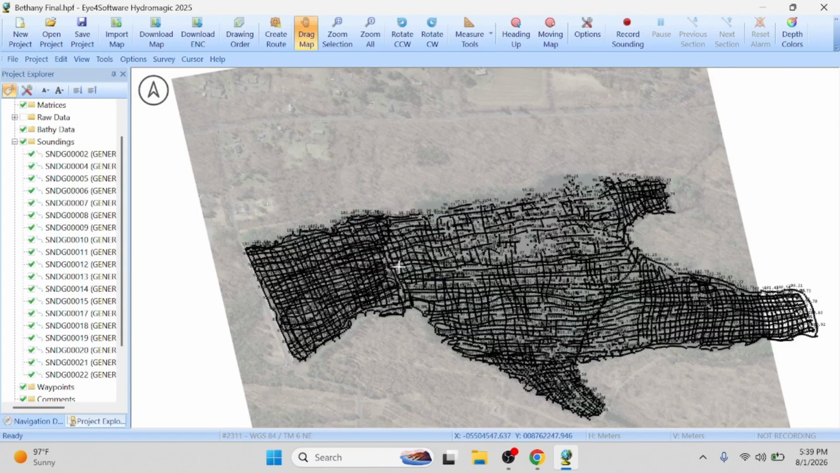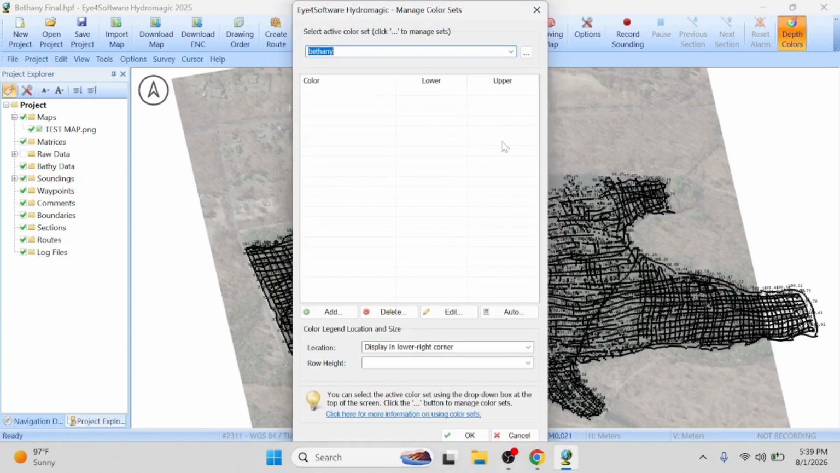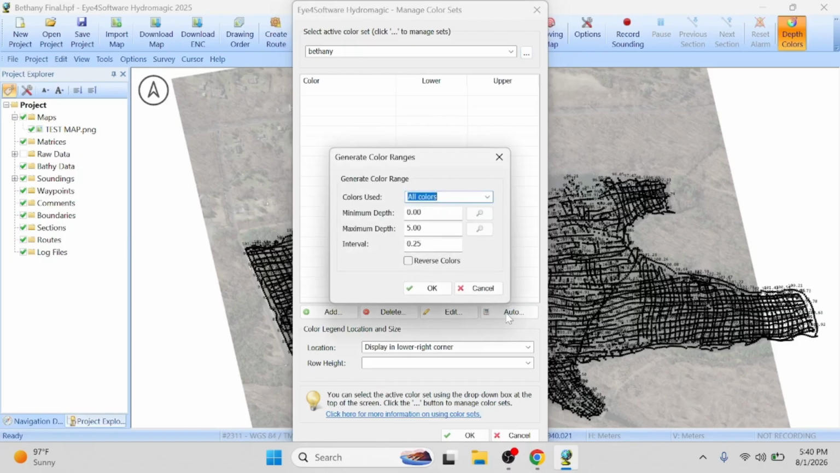So the next thing I would do, we see the survey lines. We don't really need the soundings on there, but we need some colors. We need to get some color maps. So you would click here and add a color set name. I just named it Bethany. I closed. We're going to do auto colors here.